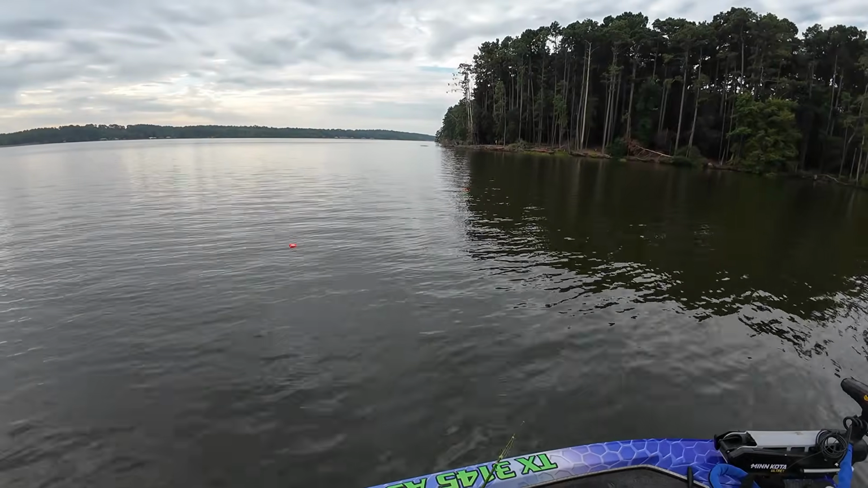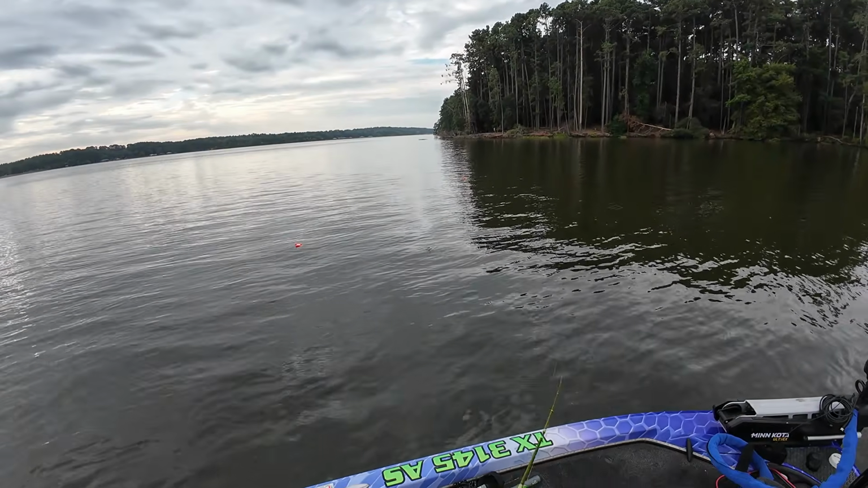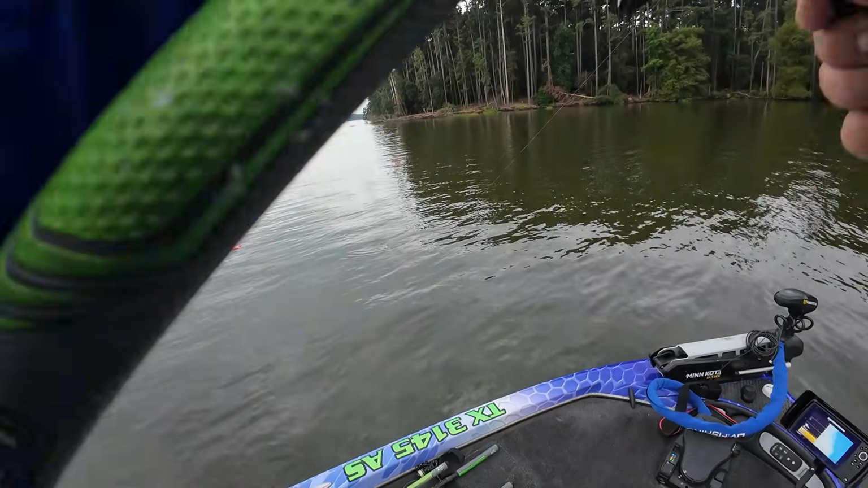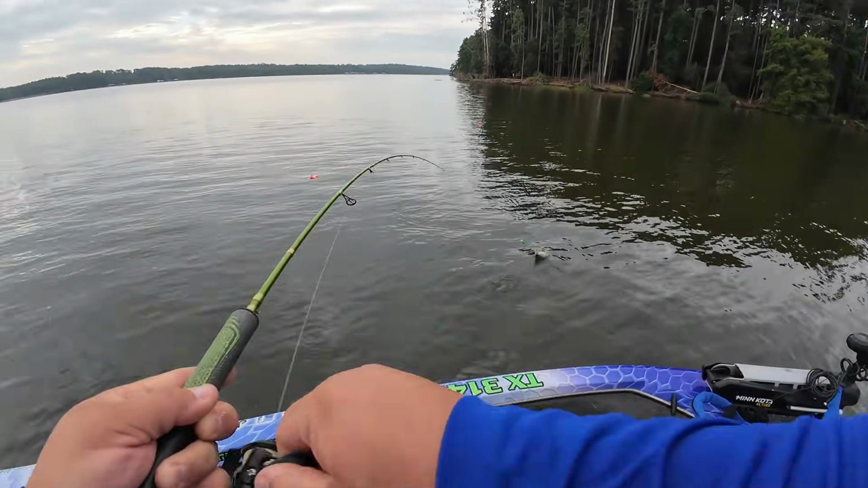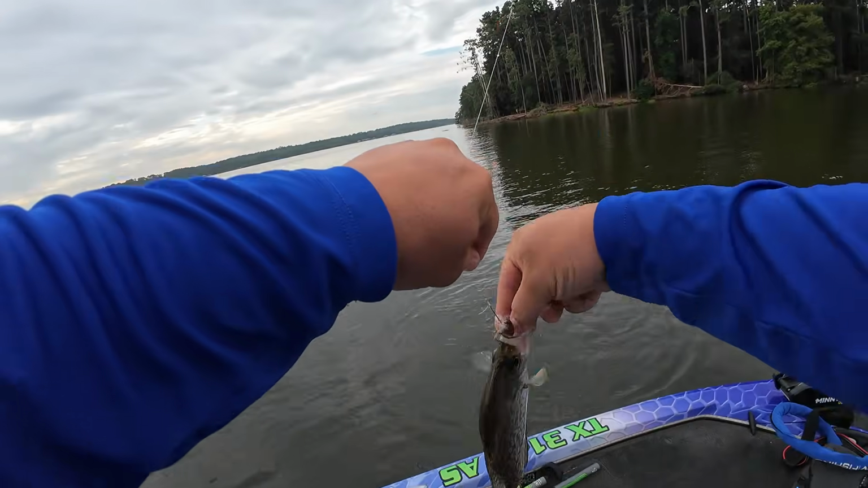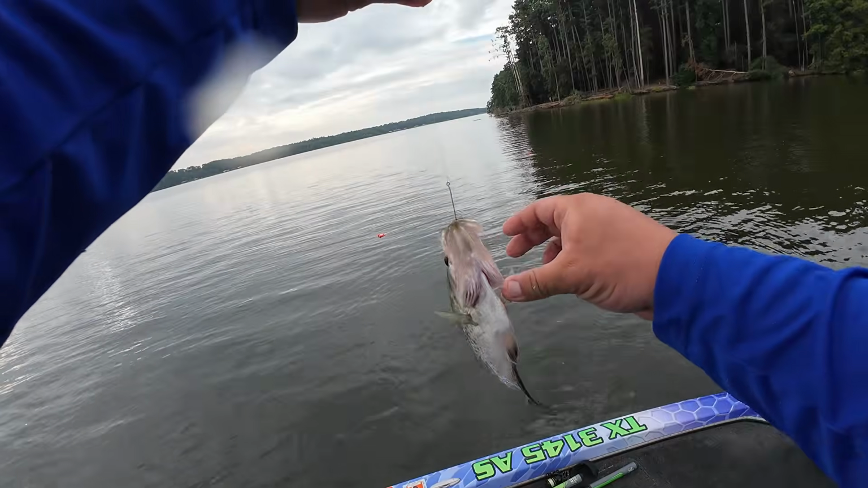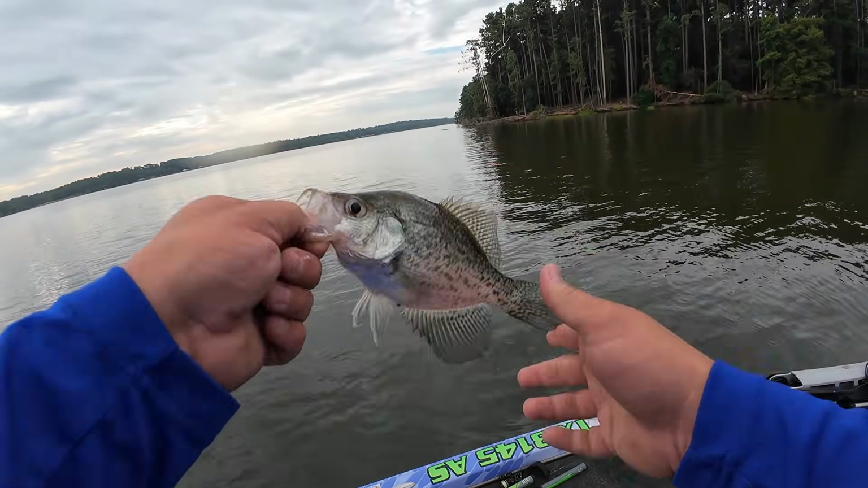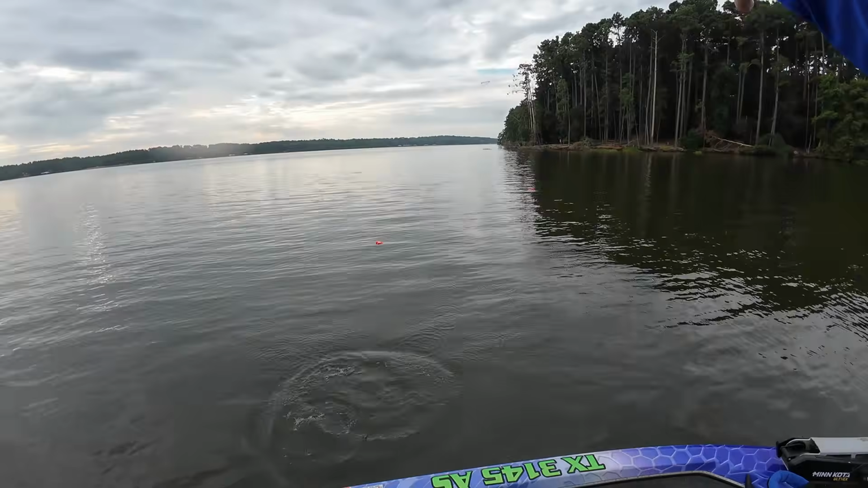Is there another one that will commit to that minnow? Oh, another one? I'll be dog. They're right here in front of me. Hey, guys. Hey, solid black crappie, y'all. Nothing wrong with that right there. Two fish off the same minnow. That's what I'm talking about. Nothing wrong with that, guys. Solid 11-inch black crappie, good eater. Some of my favorite to eat right there.